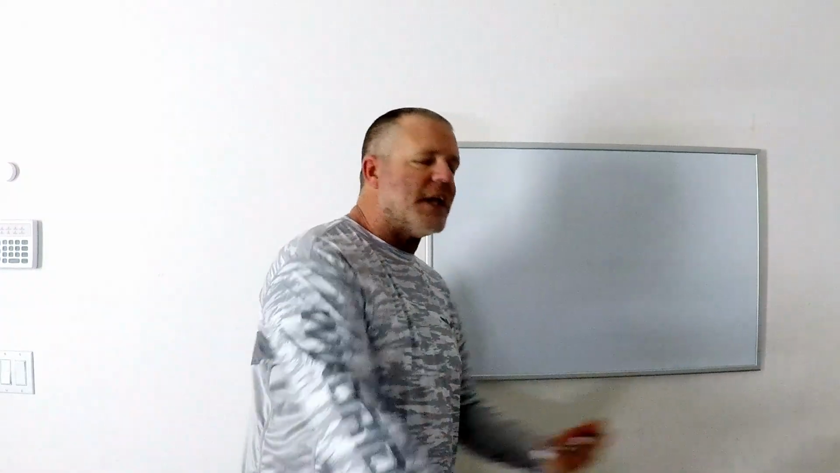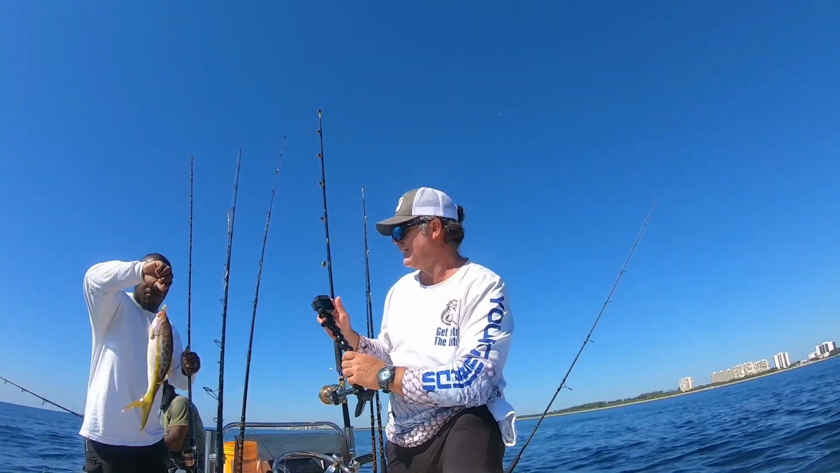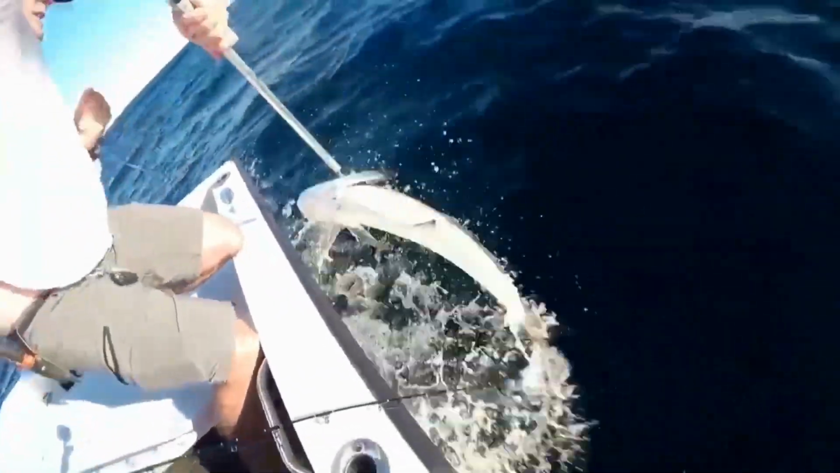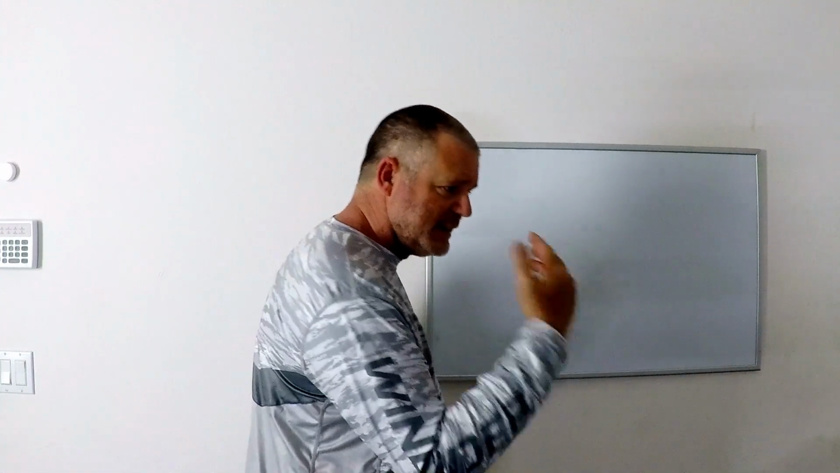Okay, so now let's do a few examples on the nice whiteboard right here. First thing we're going to do is we're going to go over a little bit of bottom fishing on the reef. Let's say we're going for snappers, yellowtails that'll swim up in your chum line. Maybe even a mutton snapper or a cobia swim up into our chum line if we're lucky. Also mackerel. And that's just a few of the species that wander up into your chum line that are some of the more desirable fish that we're looking for when we're reef fishing.